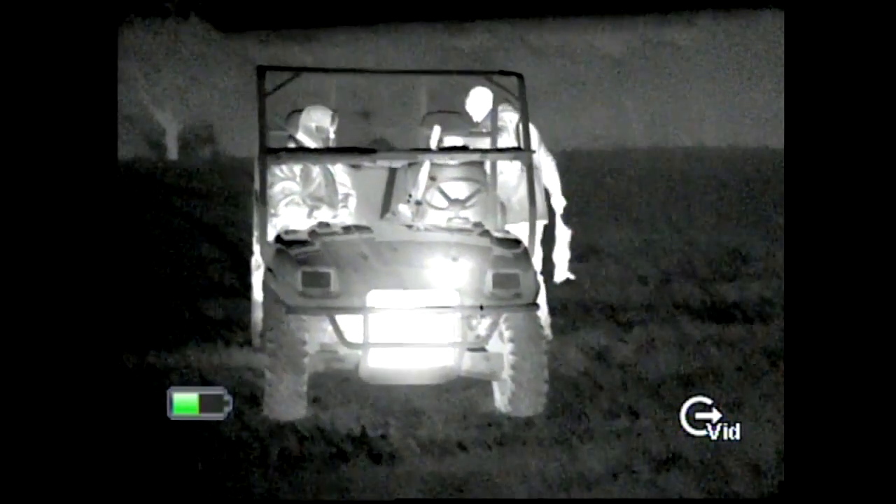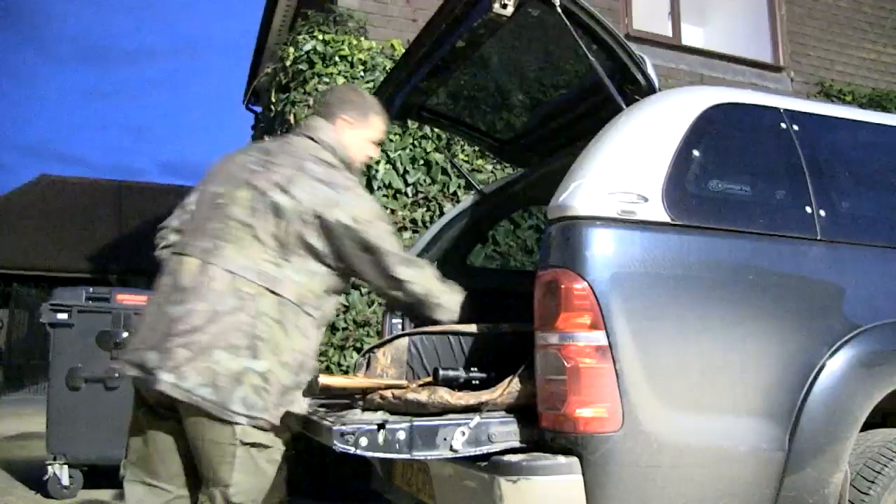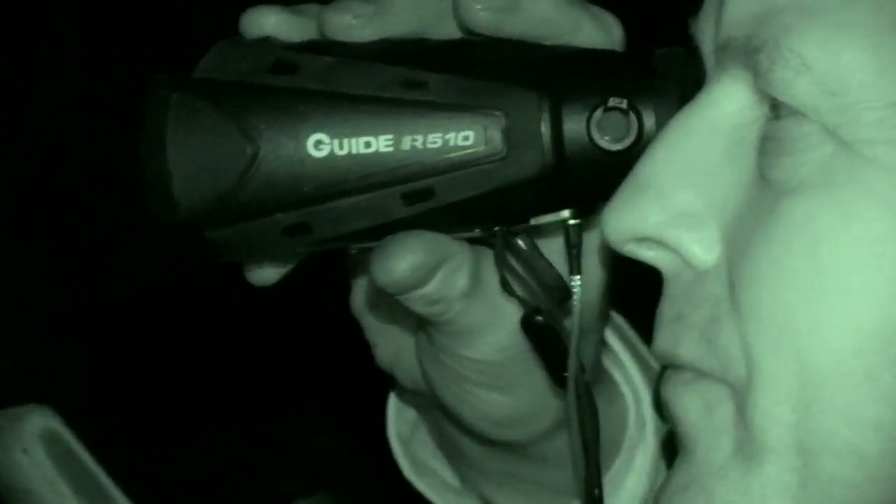Andy is no technophobe. He's a smartphone, Facebooking sort of guy, but when it comes to rabbit control, he feels nothing beats the lamp and the high-speed .17 HMR. Tonight, he is moving with the times, trying out a different style of attack. Having seen daylight images through the Guide IR510, he wants to see how it performs in its natural environment, picking up body heat in pitch darkness. It's not the only thing giving him the upper hand tonight.